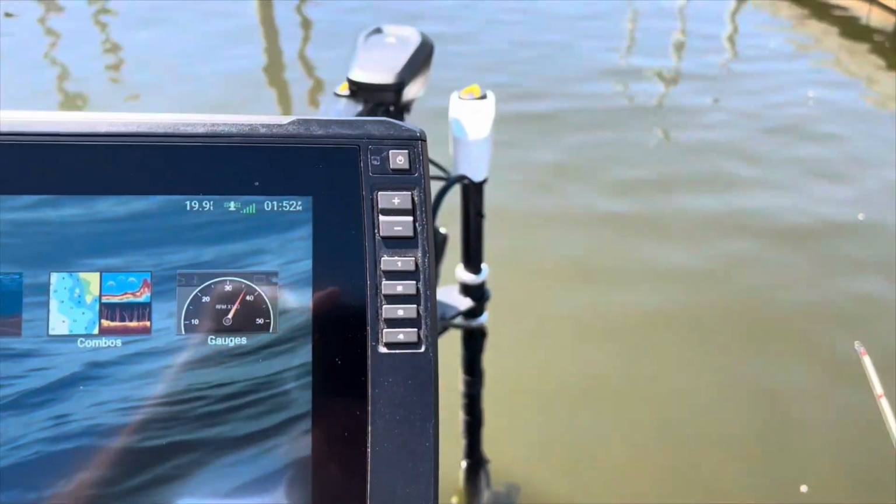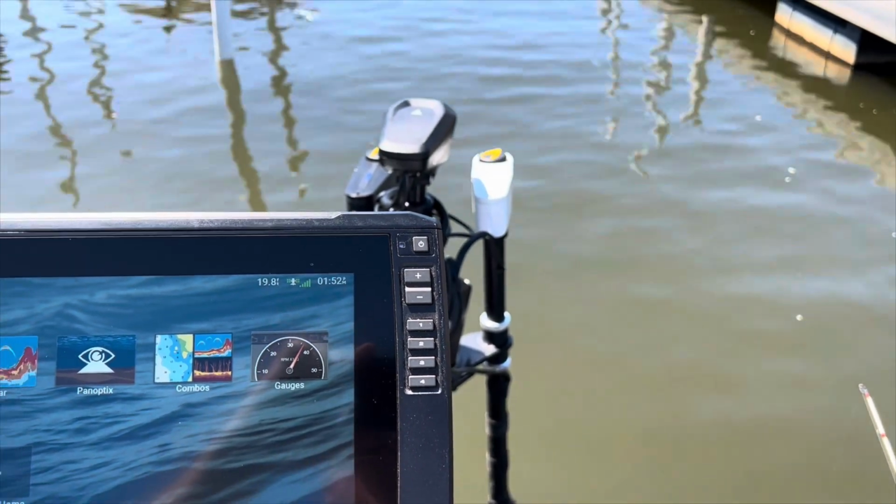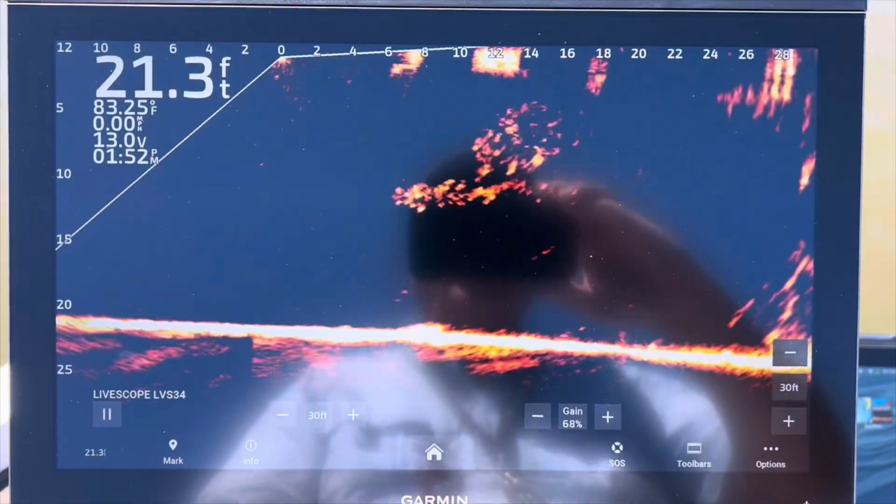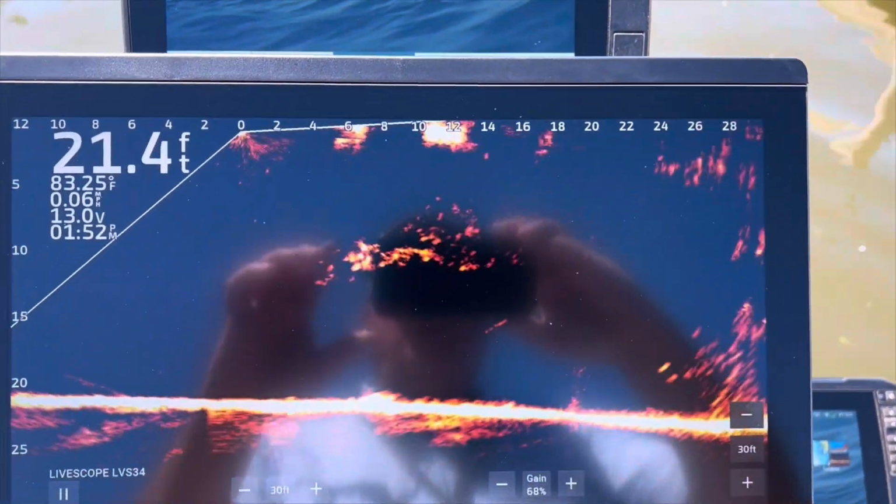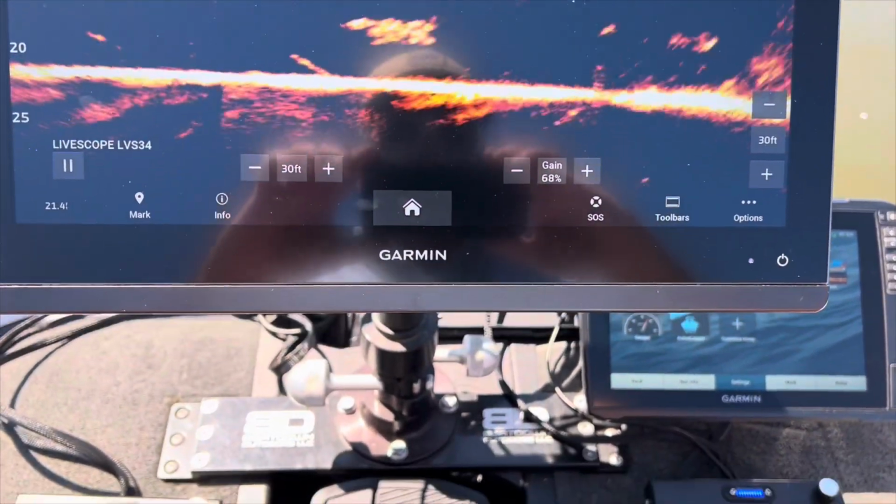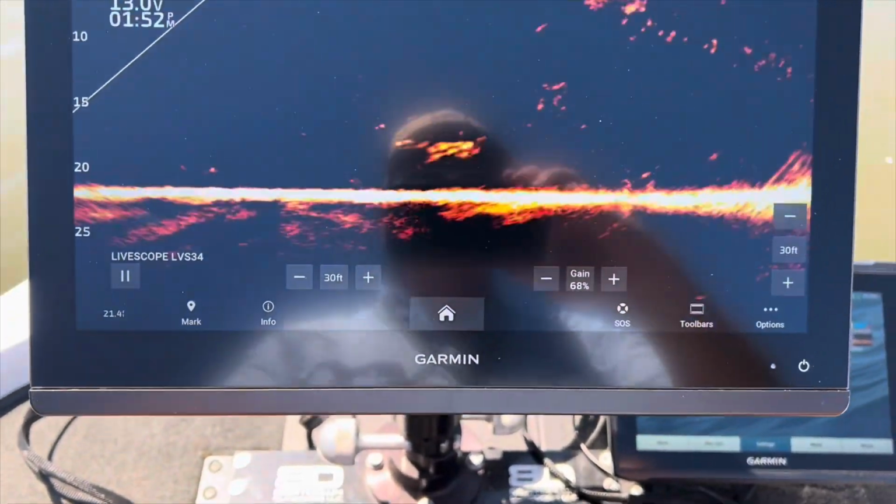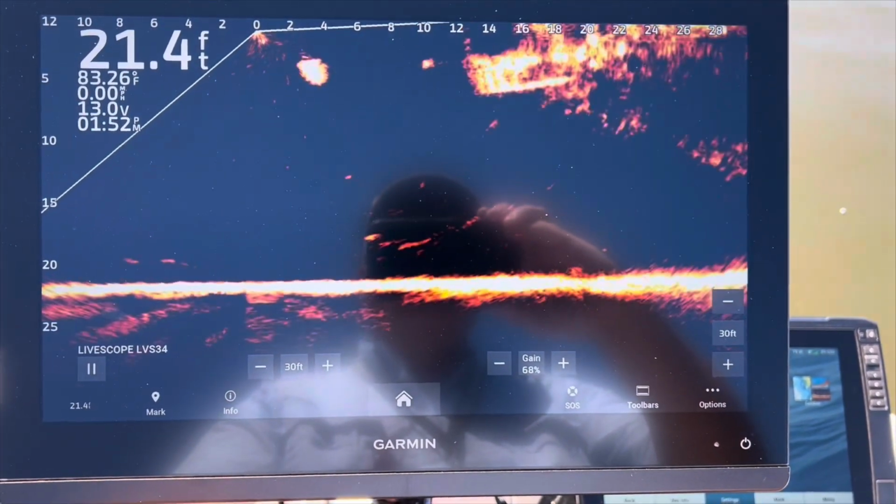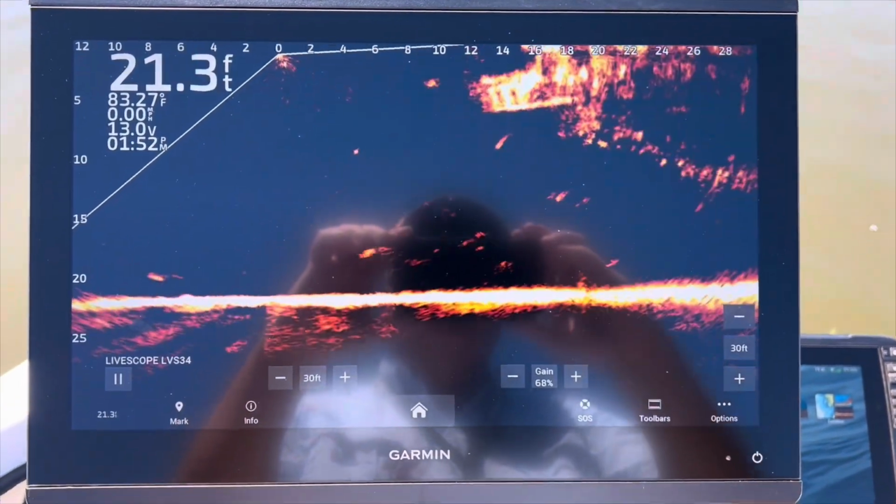This is forward scan in the quad scan. I'll show you what the quad scan does in forward scan. So what we're doing is we're right in front of an empty boat slip and we're just running our quad scan to look under here. Now we can slow it down for a slower speed. If we wanted to, we could sit here and just let it run.